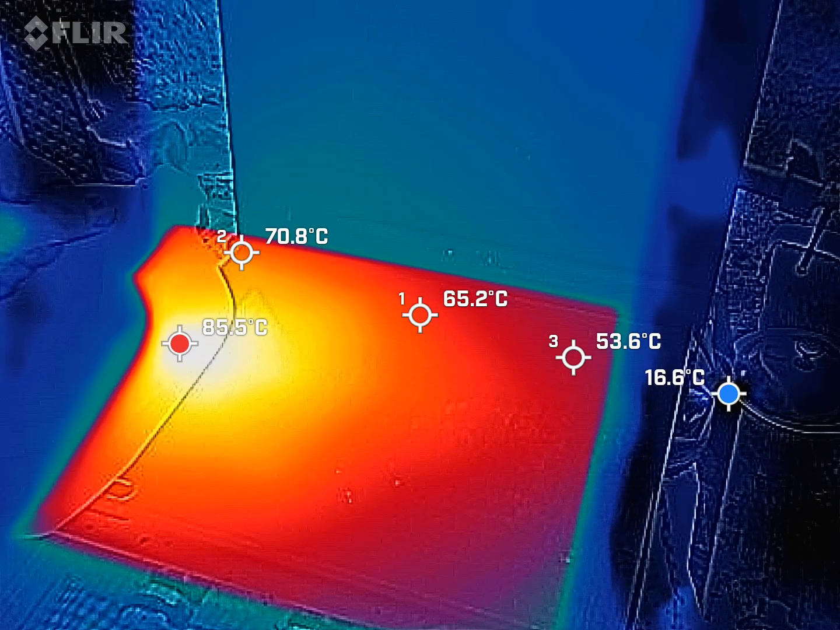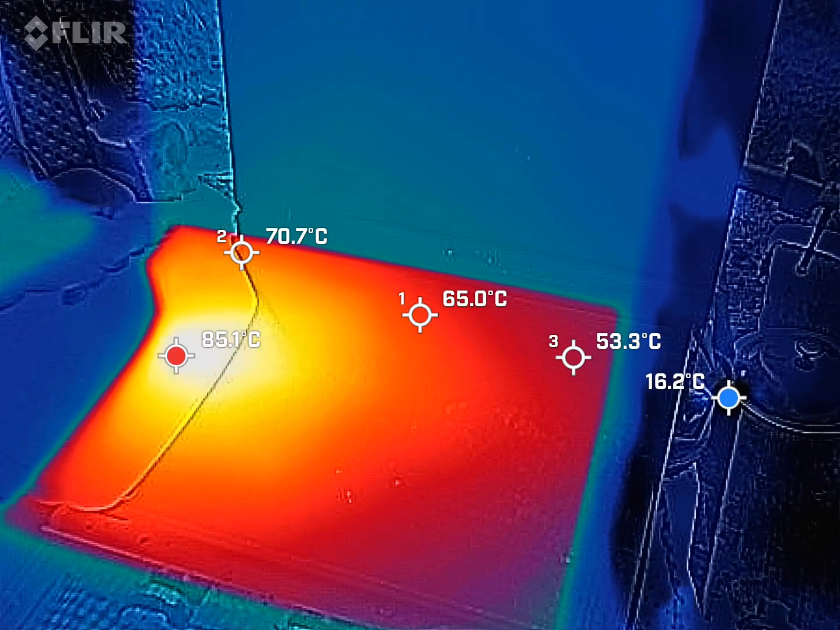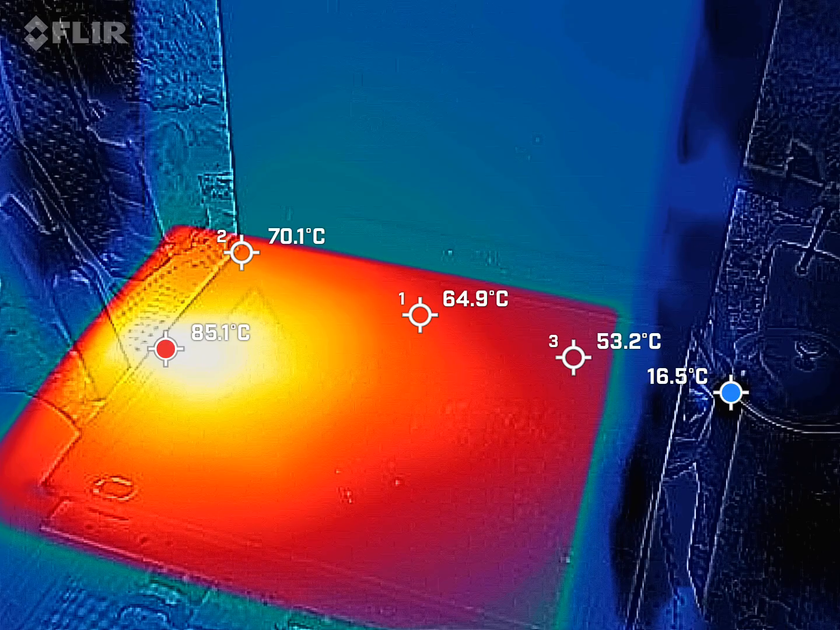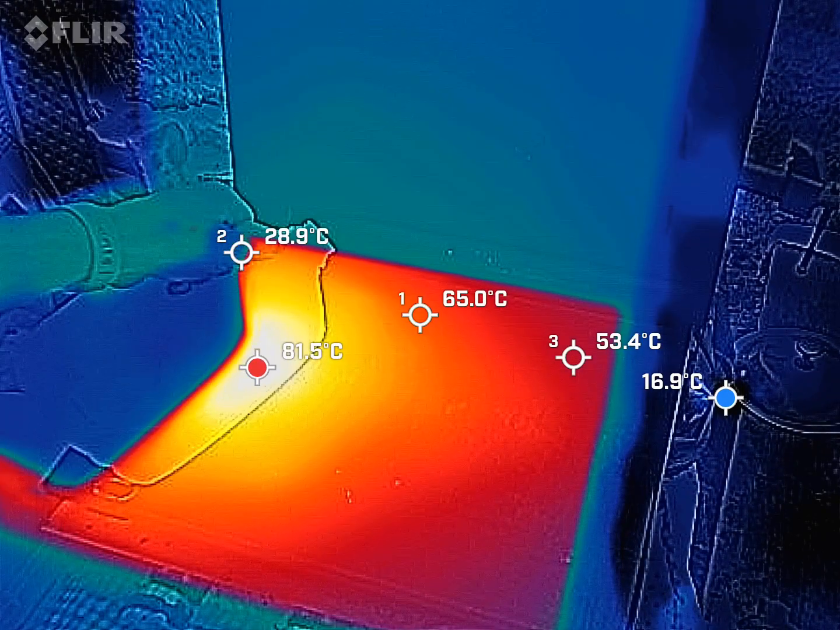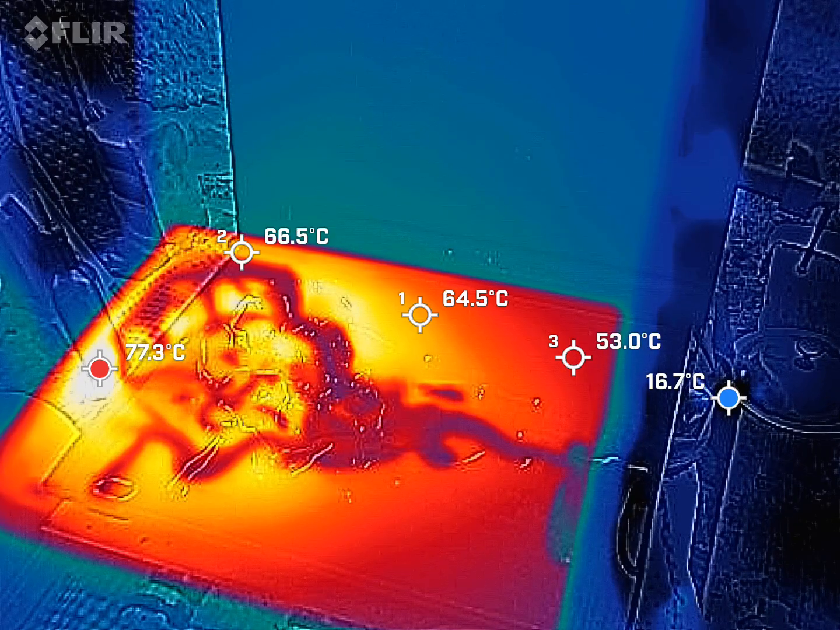See how this looks in the FLIR. Look how hot it is on the left still. Holy cow. What's that temperature? It's unfortunate that it's white on the hottest. Let's see. Ooh, cool.